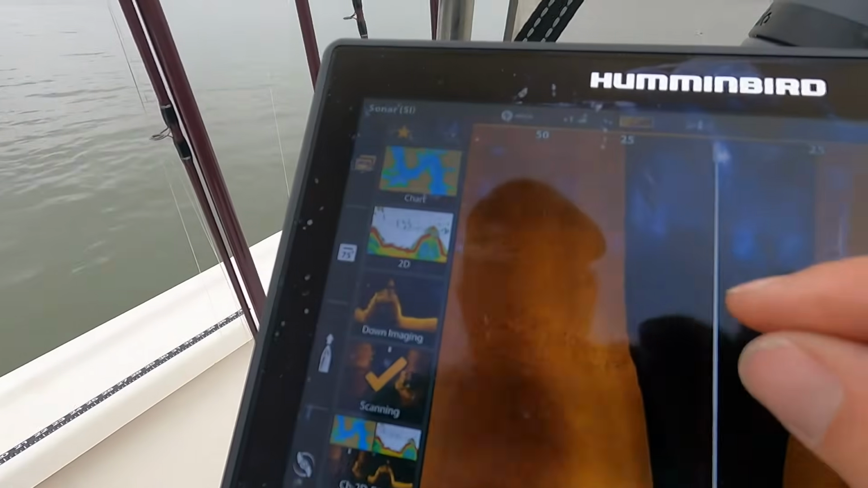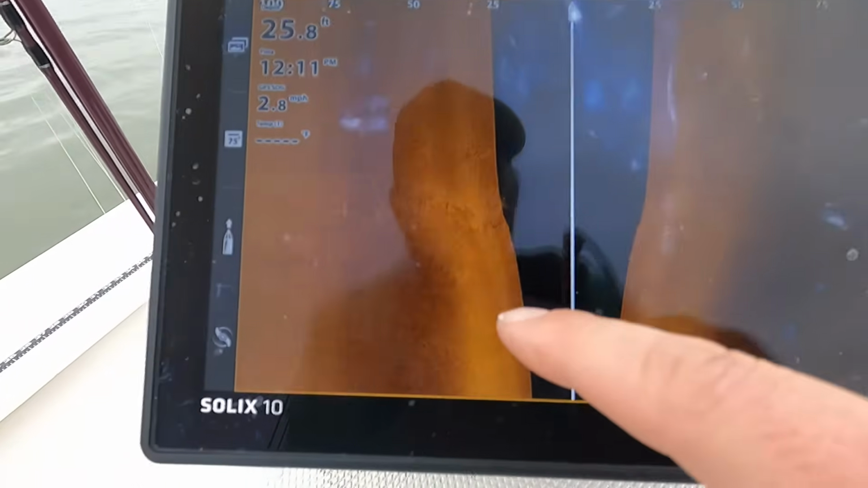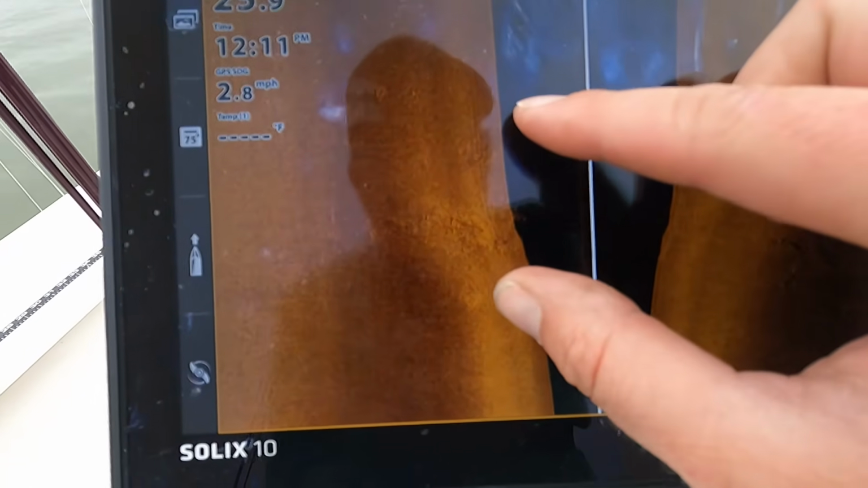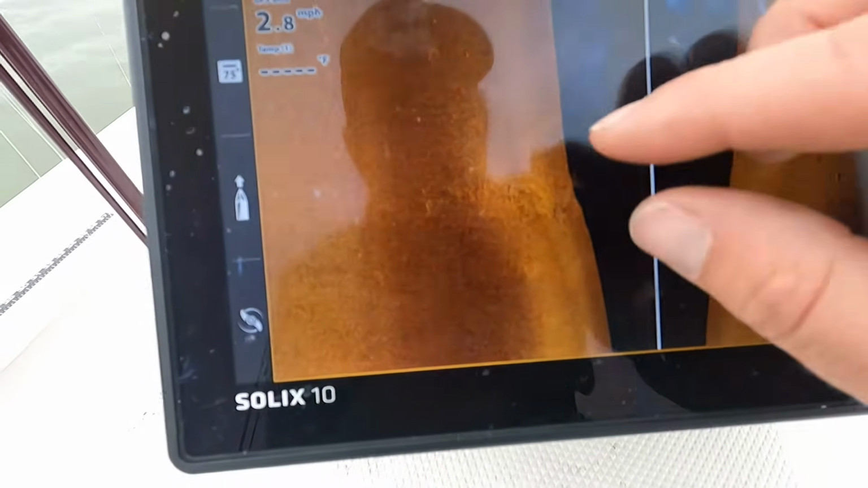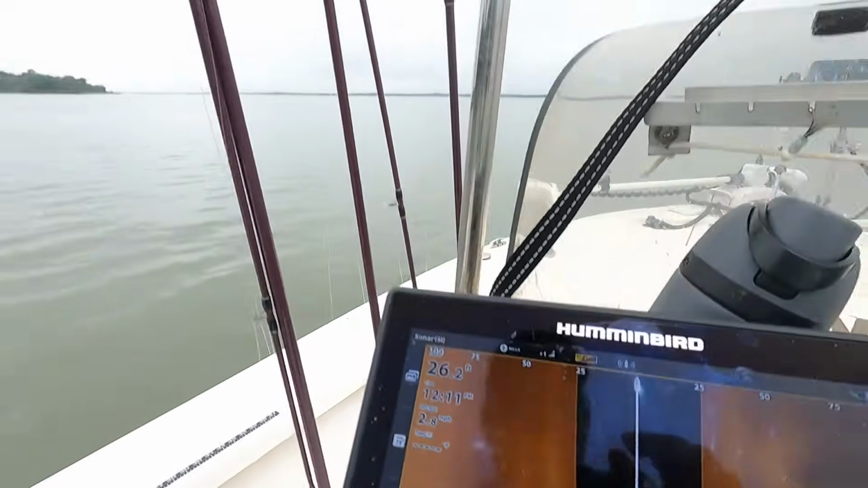And so if you look, right there, but see, we're zoomed out to 100 feet, so it looks really small, but right there is our target. That little baby tree is what we're trying to look at. And so we have identified it on 2D, we've seen it on side imaging, so now you're asking yourself, well, how do I fish it? Well, if you have a Humminbird setup, this is what you can do.